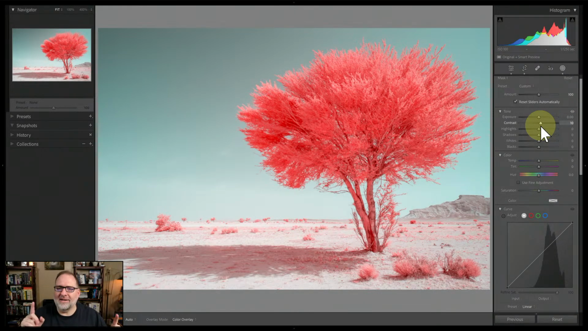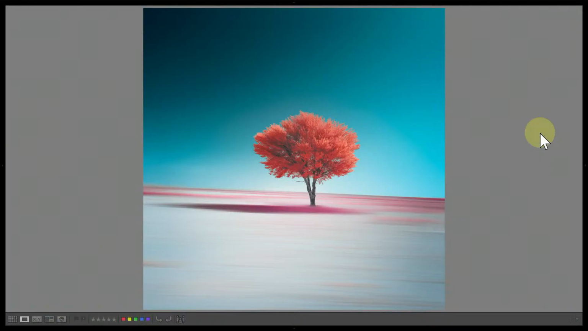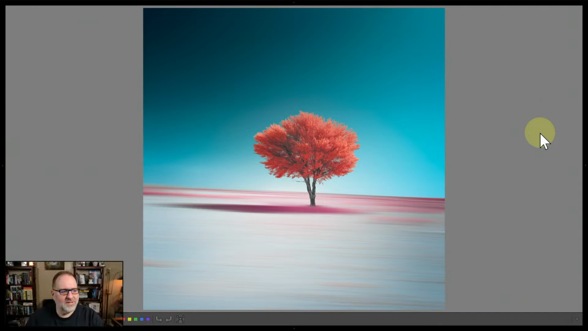Now let's look at the edit that he did. All right, let me switch back here while I pull this up, and we will look at the edited version that almazochrom did. All right, here we go. You may notice a little bit of a difference. First of all, let's just pause and take this in, because this is just a lovely, beautiful image, fantastic colors, very, very minimalist approach.